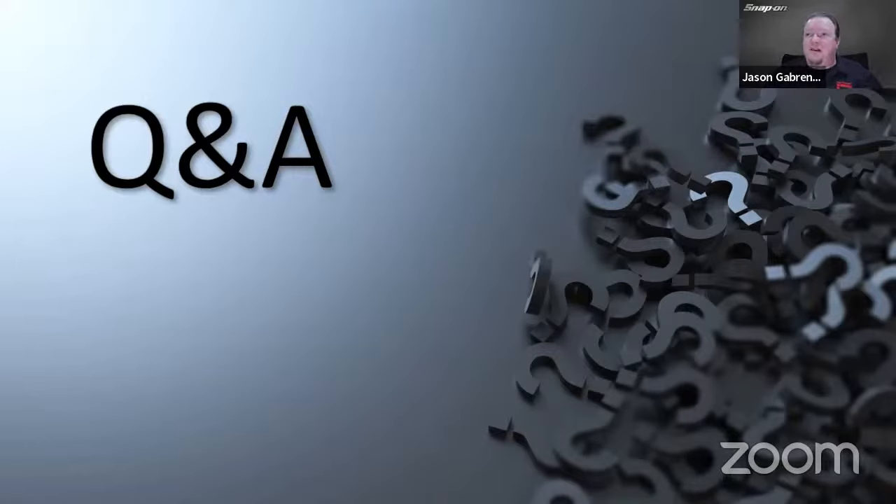Keith asks, is there any chance they'll make Advantage as a 4-channel lab scope and electrical diagrams on it? Probably not. Just because we do have the 4-channel lab scope with the Zeus, and then of course the wiring diagrams. I mean, you have the wiring pinouts, right? The diagrams themselves, that's a separate ShopKey thing. So I don't know if we'll get that either.